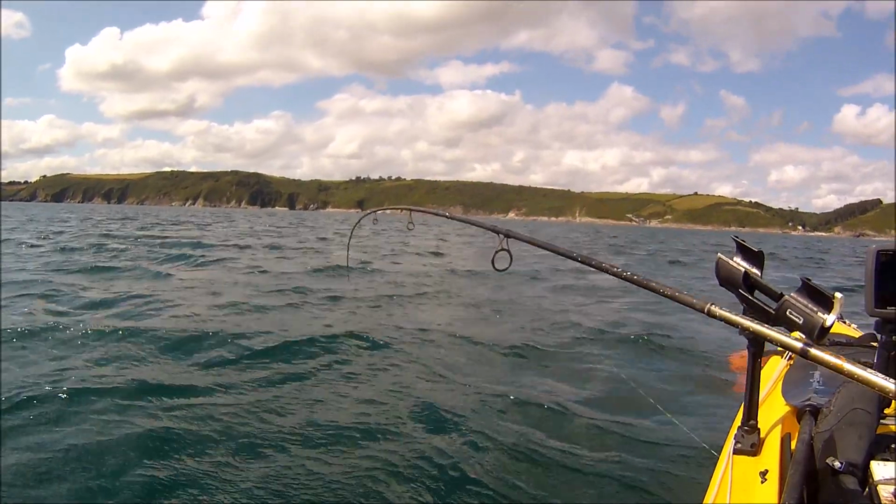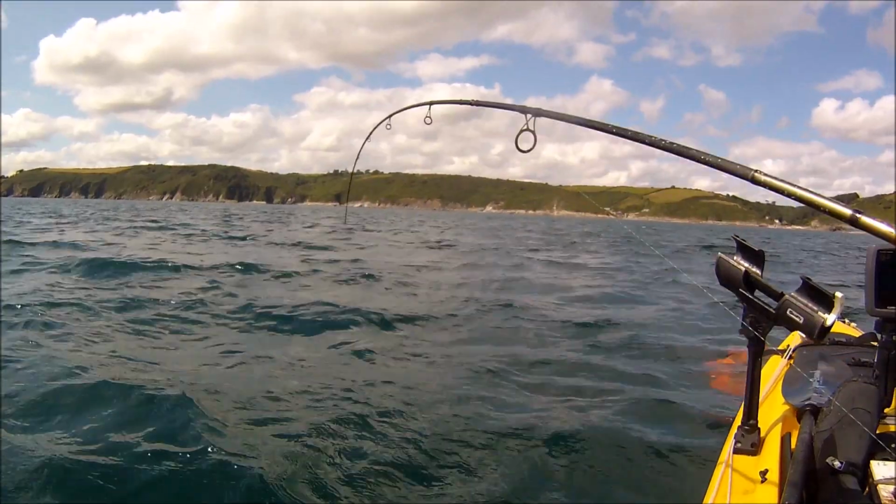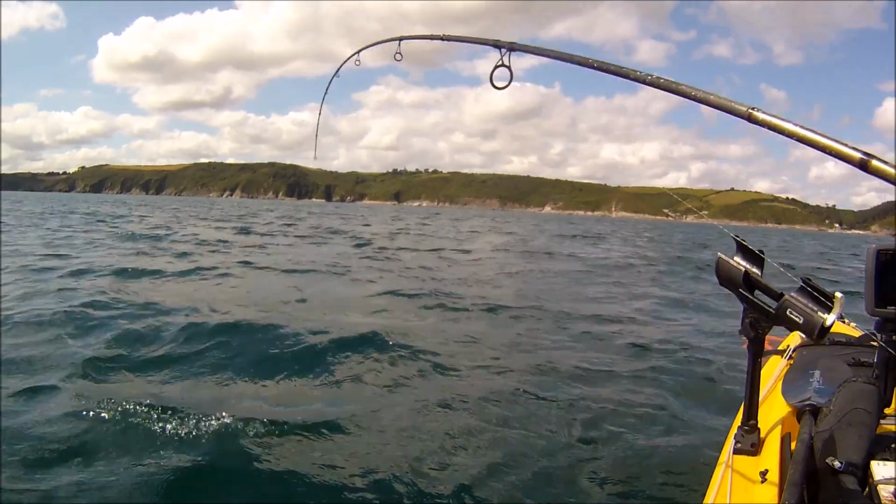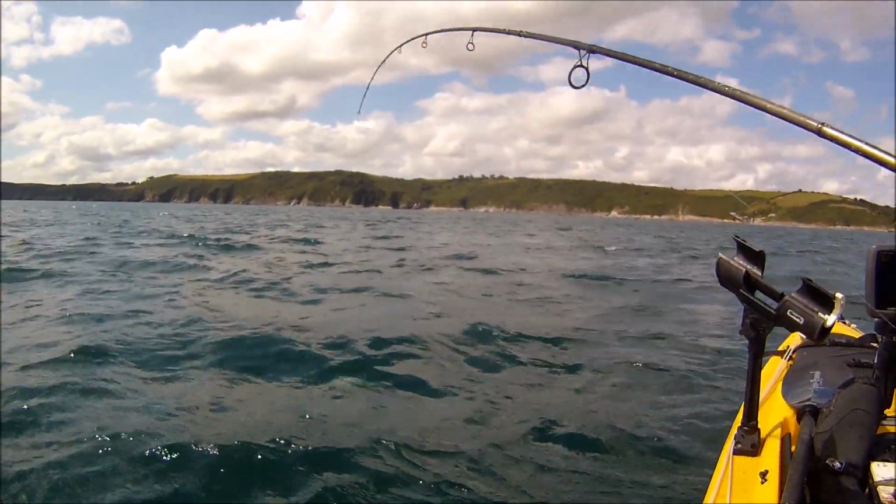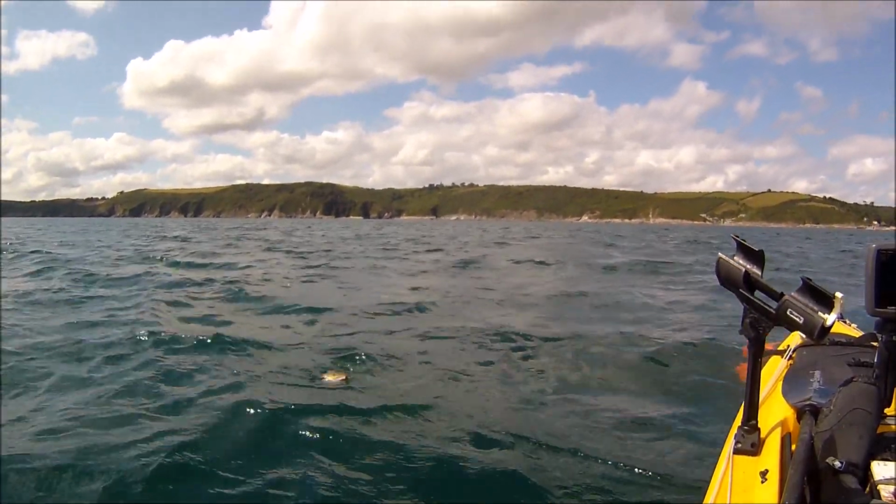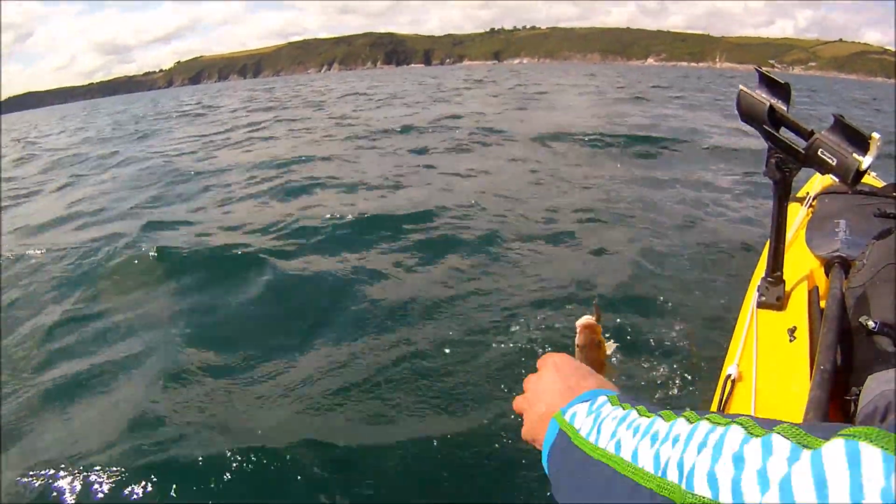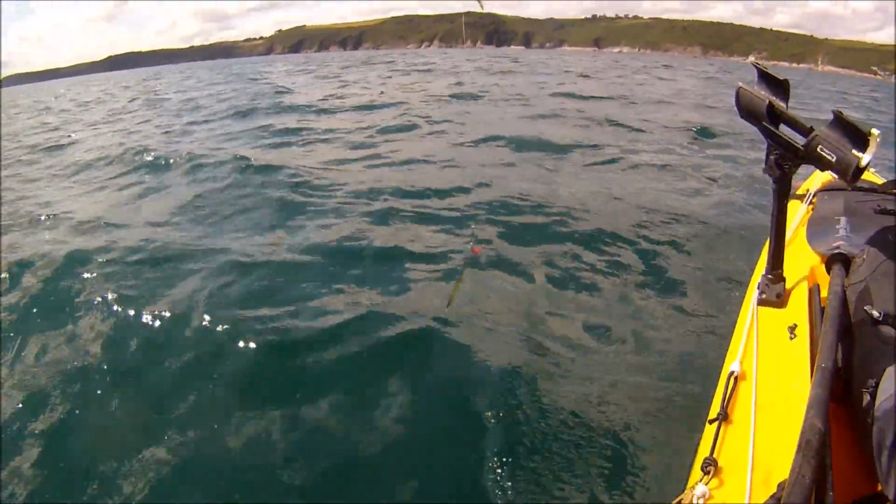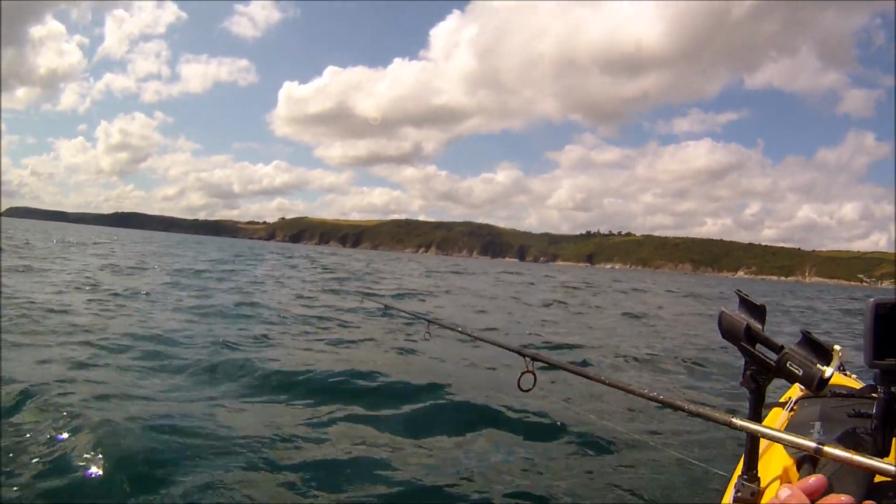I came across another shoal down on the bottom, and I've lowered the jig down. I'm not really sure what it is yet, but there's a big shoal of something down there, and it is codling. Not very big, but they're nice little codling. They're still showing down there, so I'm going to get back down again as quick as possible.